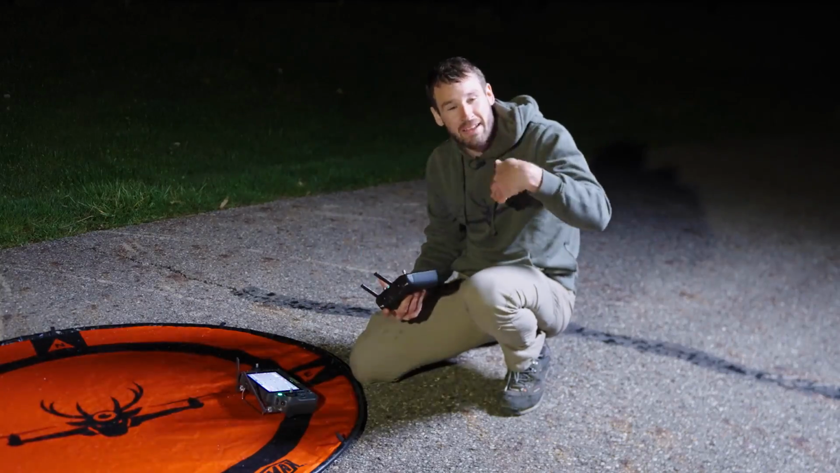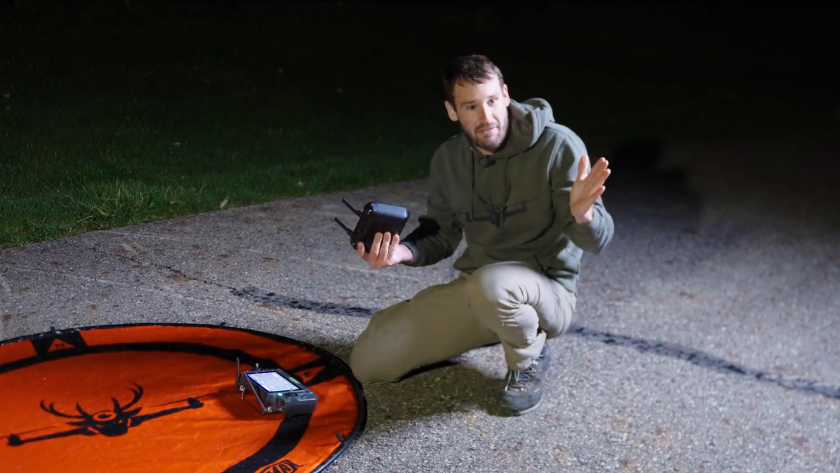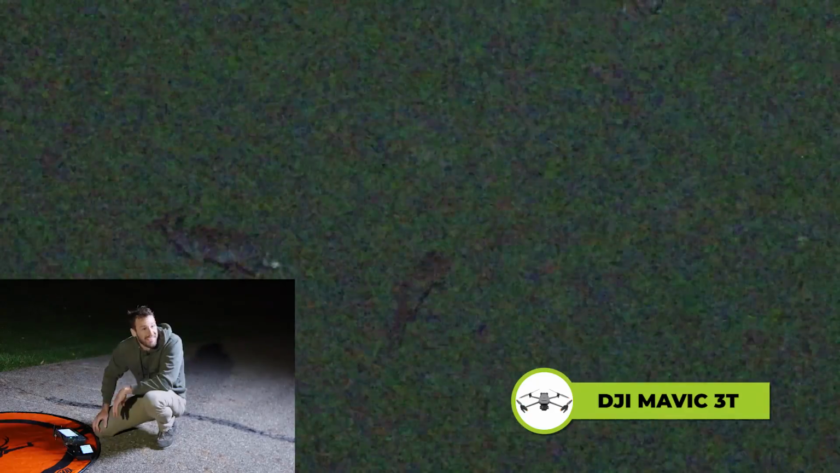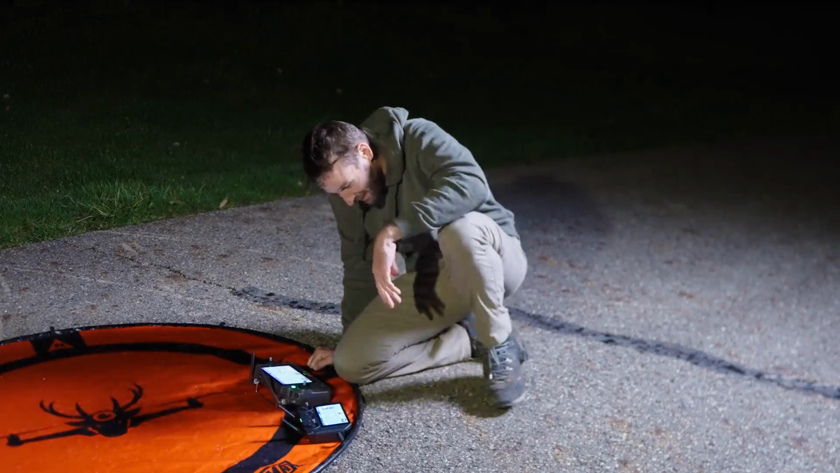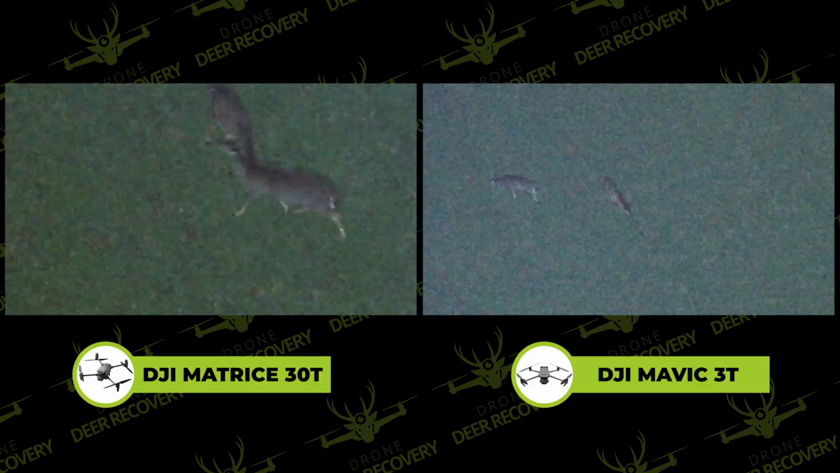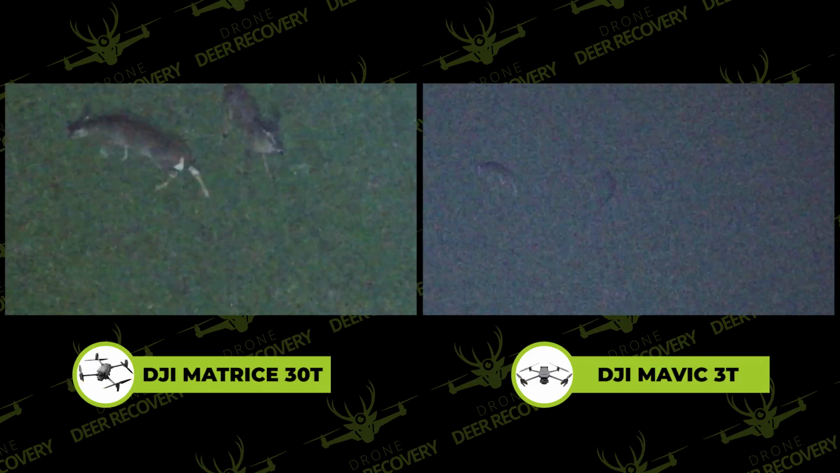Think about you paying for this service and they want to have the drone deer recovery quality, and they show up and they charge you for this. Yeah, night comparison over. That is out of control. I couldn't imagine you trying to do this through the trees.